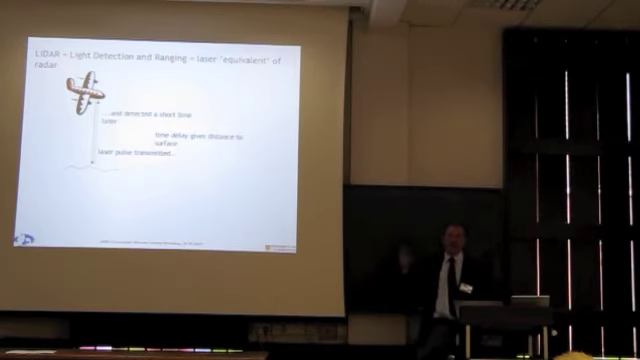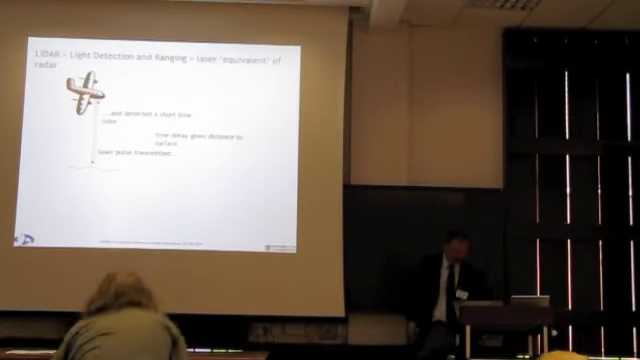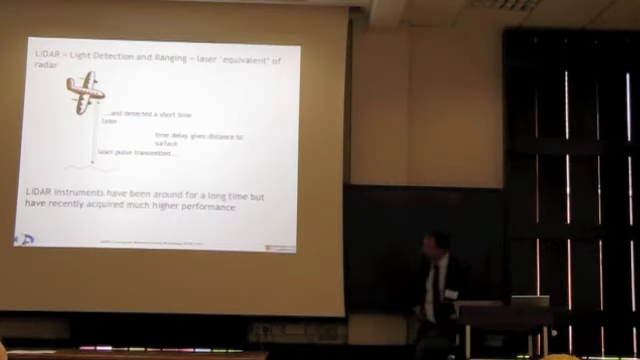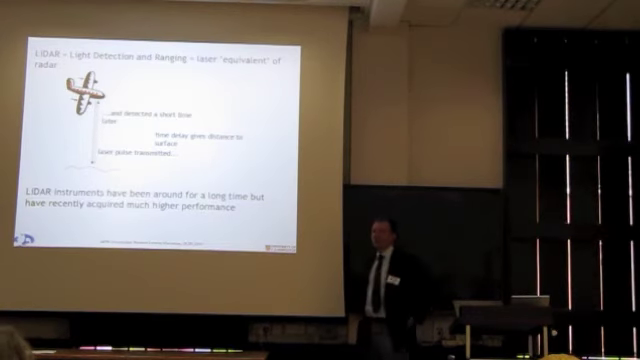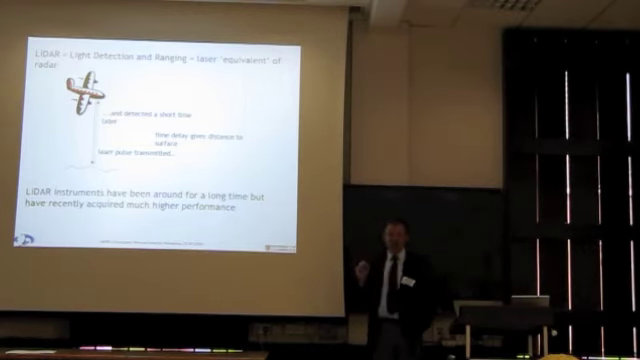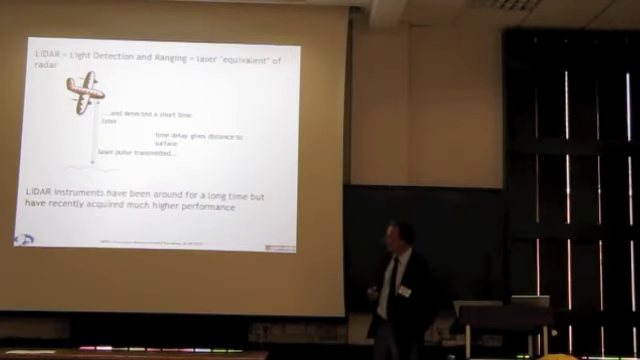And if you know exactly where the aircraft was when it transmitted the pulse, you know where the reflection happened on the ground, so you know something about the geometry of the ground. LiDARs have been around for quite a long time now, decades. But I would say within the last decade, there's been a very rapid improvement in their technical capabilities, and they've suddenly become very interesting indeed.